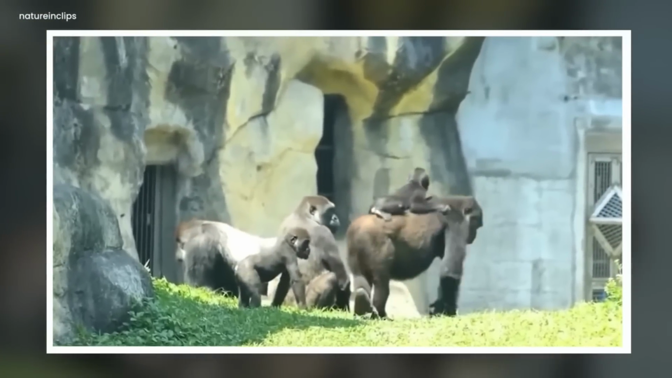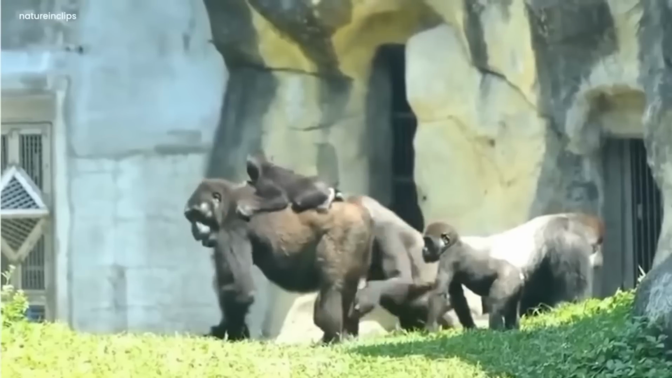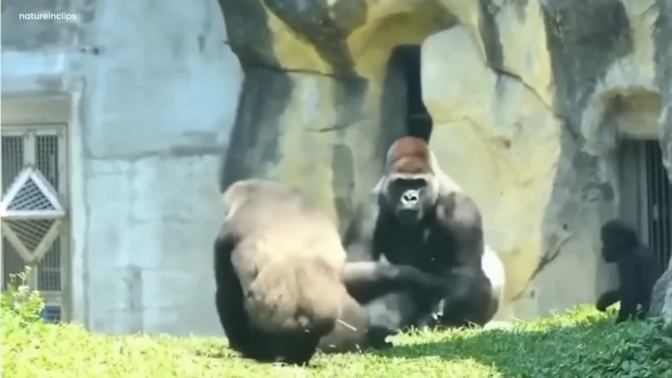Suddenly, another gorilla that was present here attacks the mother gorilla. It attacks the mother gorilla for no reason. They started fighting with each other. They rolled up on each other.